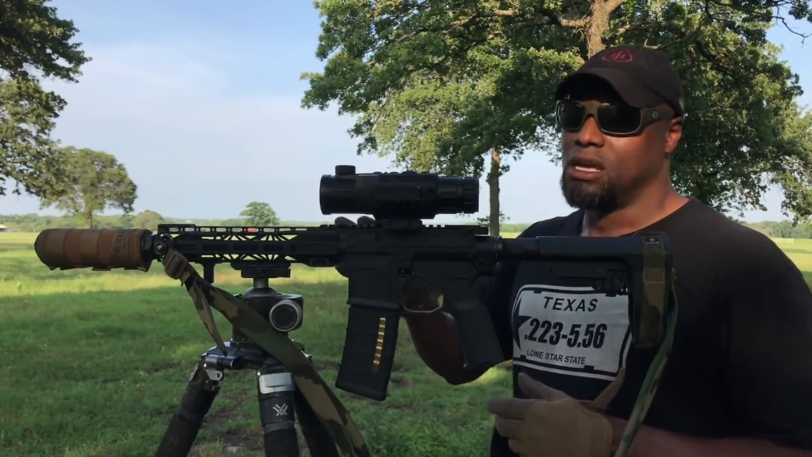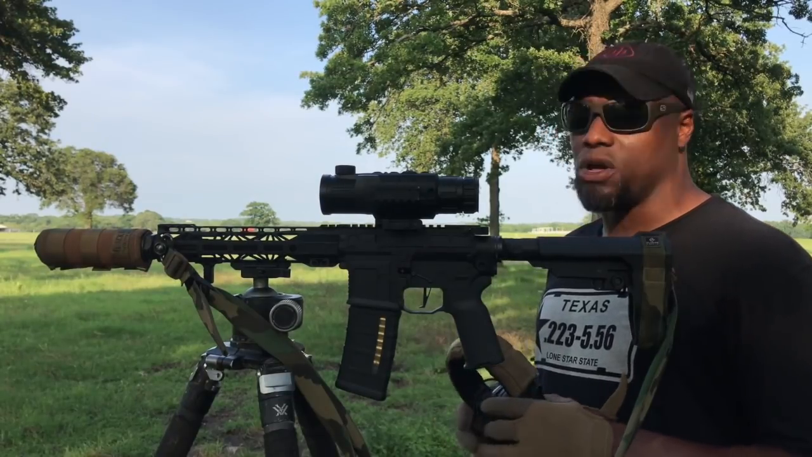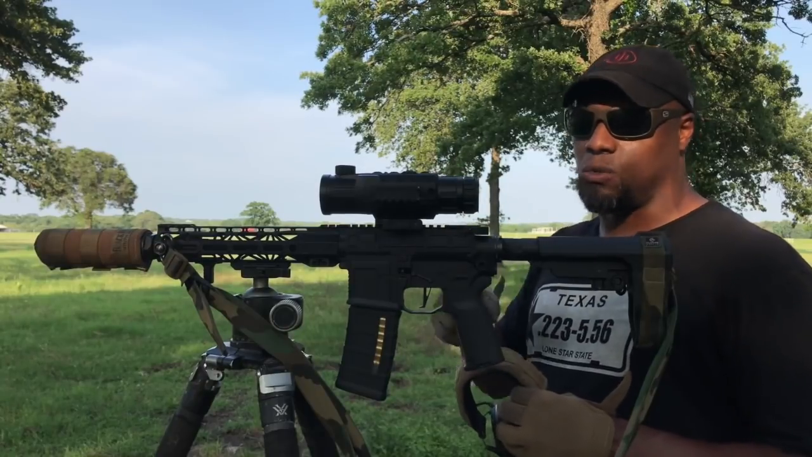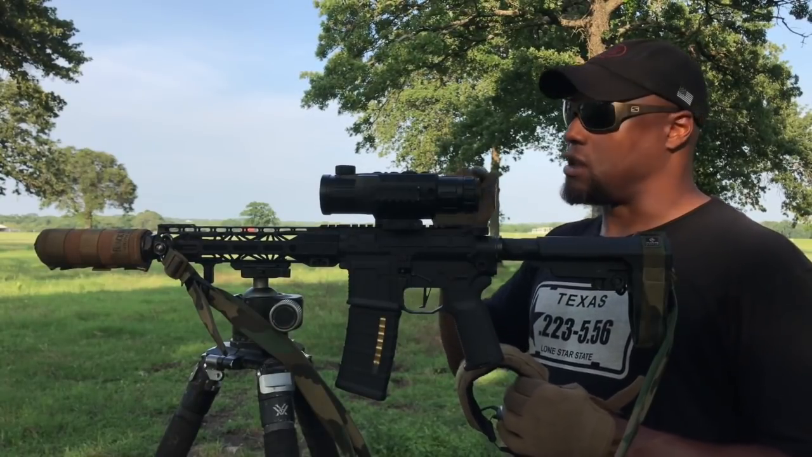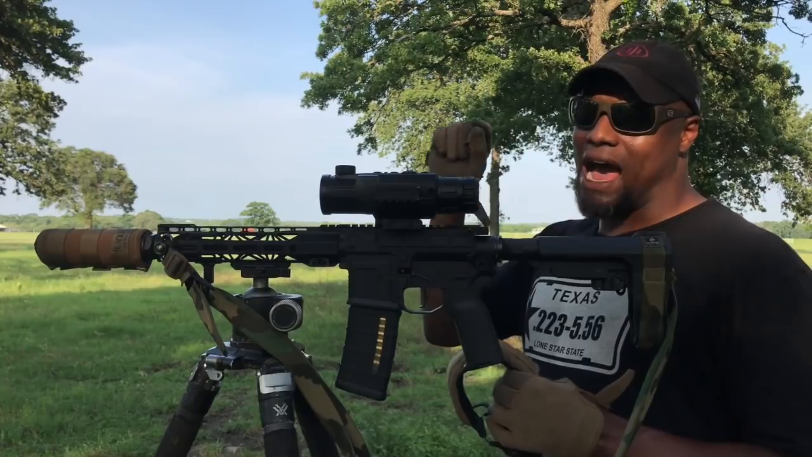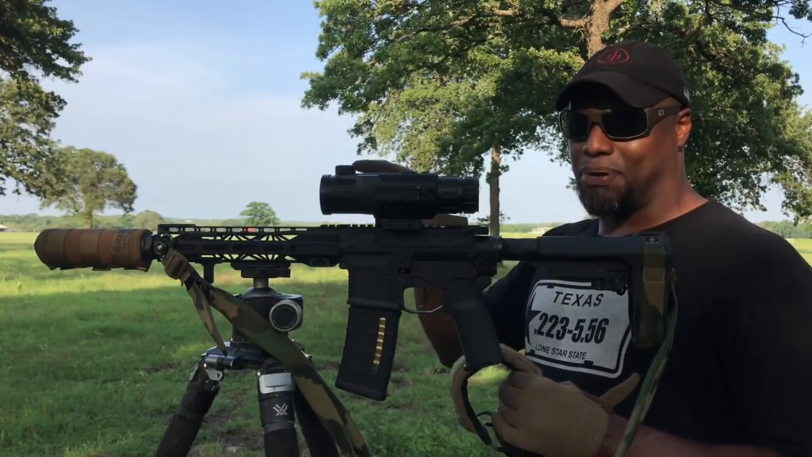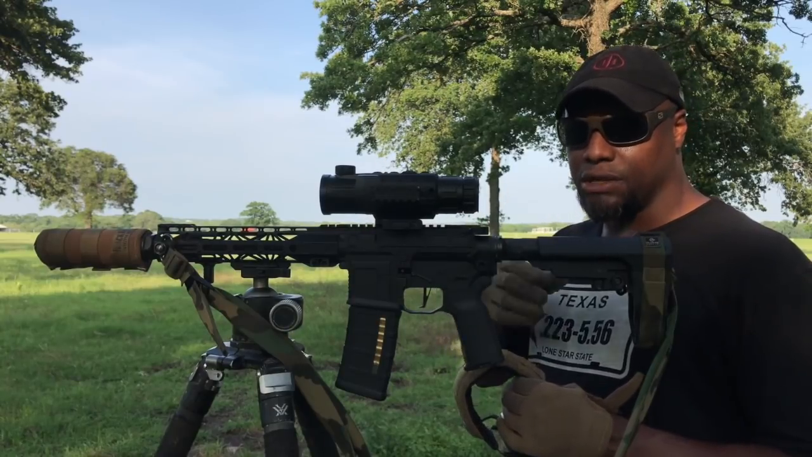You will see it. But what's nice about the steel, even in the wintertime, I'm able to pick it up. And as soon as I make contact on that steel with the round, it shows. And what's crazy, it can be an hour later and I can still look at that target and see where my point of impact was. Once I paint over it, it's gone.